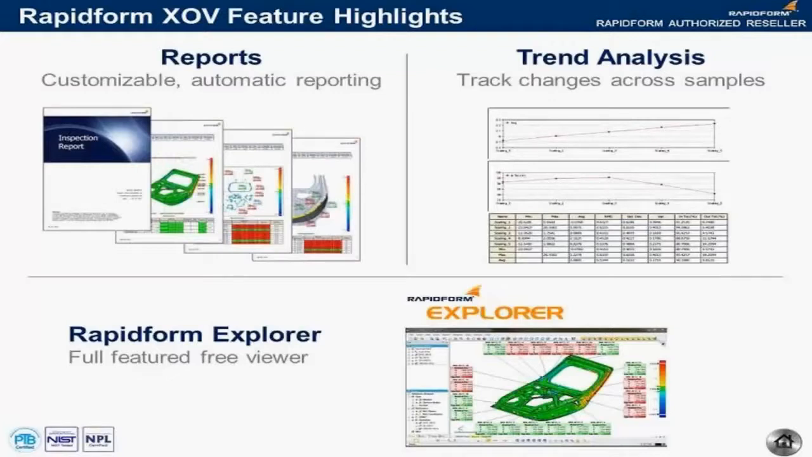We also have trend analysis. So this is a tool that comes with XOV that will take multiple inspection reports and generate a trend report over time. And what that does is it creates charts and tables showing statistical analyses in several process capability indices. So you'll see CP, CPK, that sort of thing inside of the trend analysis tool that comes with XOV.